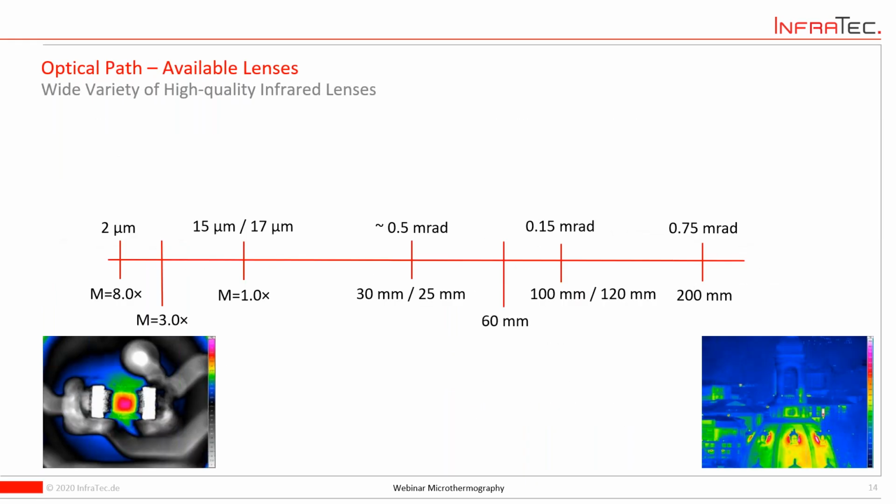The other thing you have to know, when you're thinking about your application and what's necessary, what kind of resolution you need, what kind of spatial resolution you need, is these kinds of cameras and what kind of lenses are available for them.